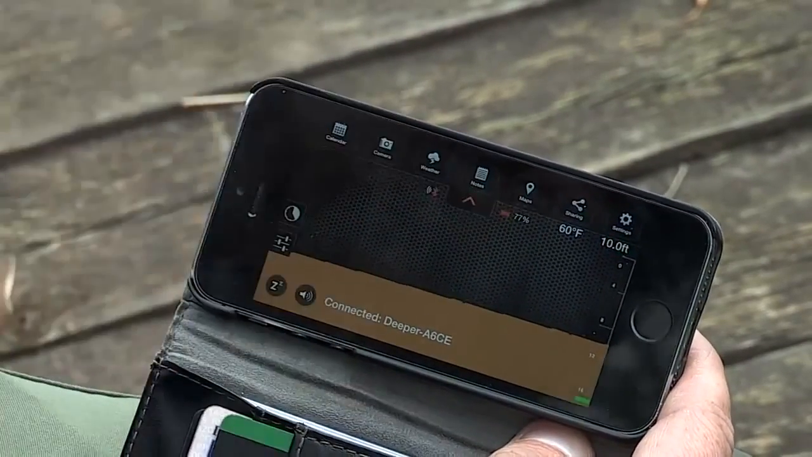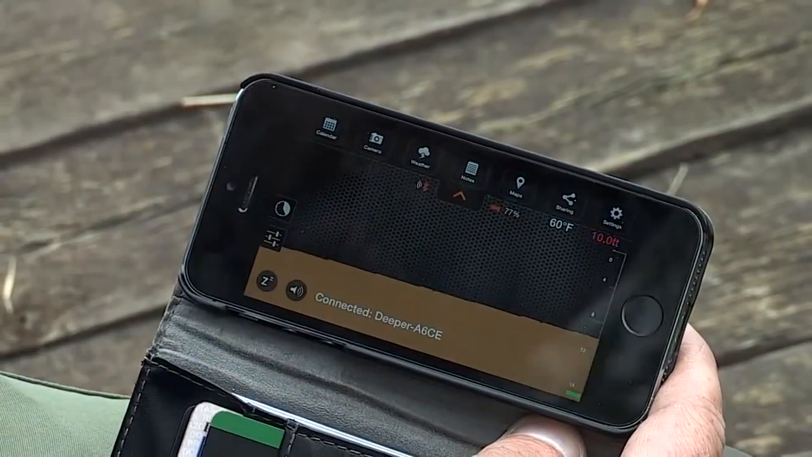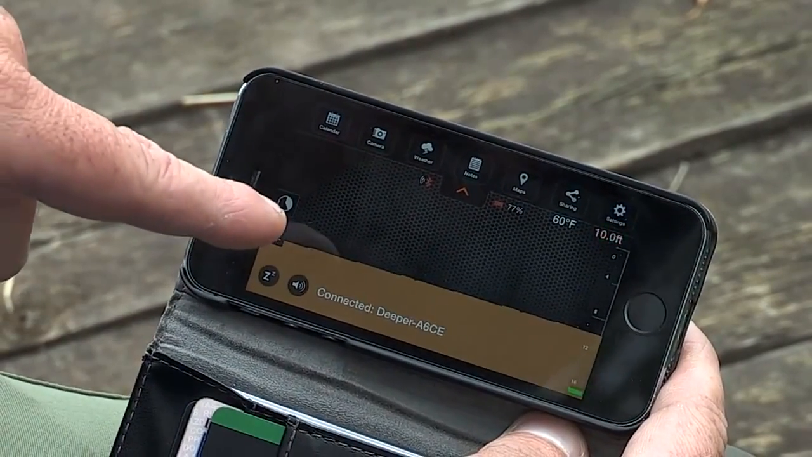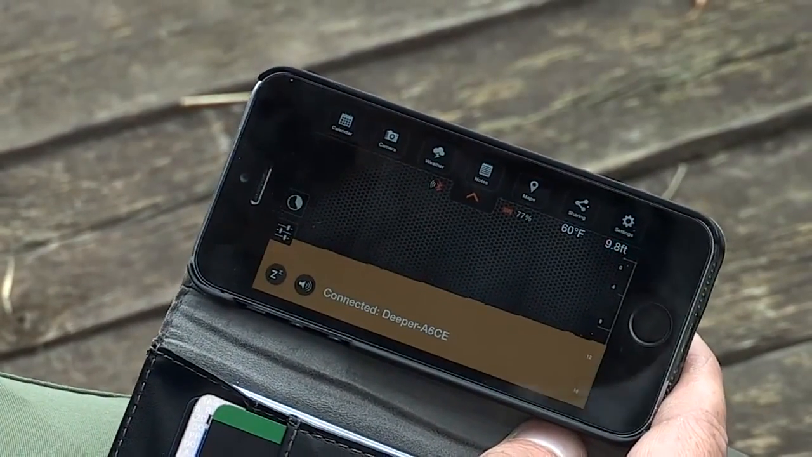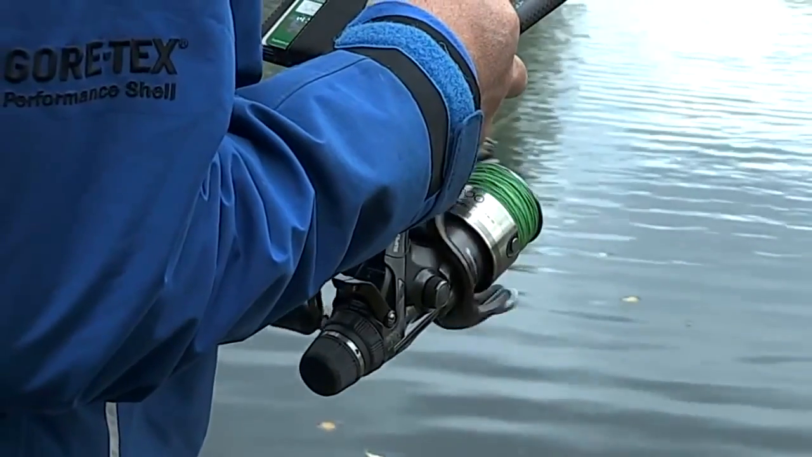Other things it's going to tell me is I've got 60 degrees Fahrenheit, which is fairly quite warm. That's a good temperature for the autumn, and there's absolutely nothing there. So what I'm going to do is just gently reel this back in.